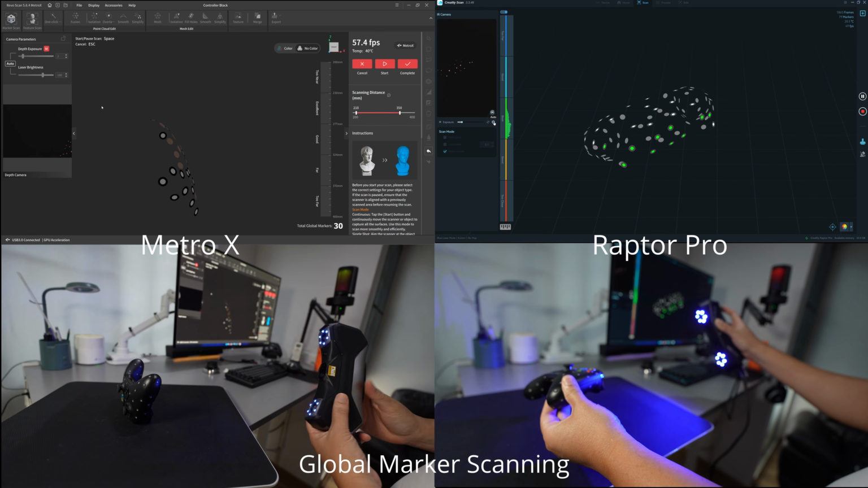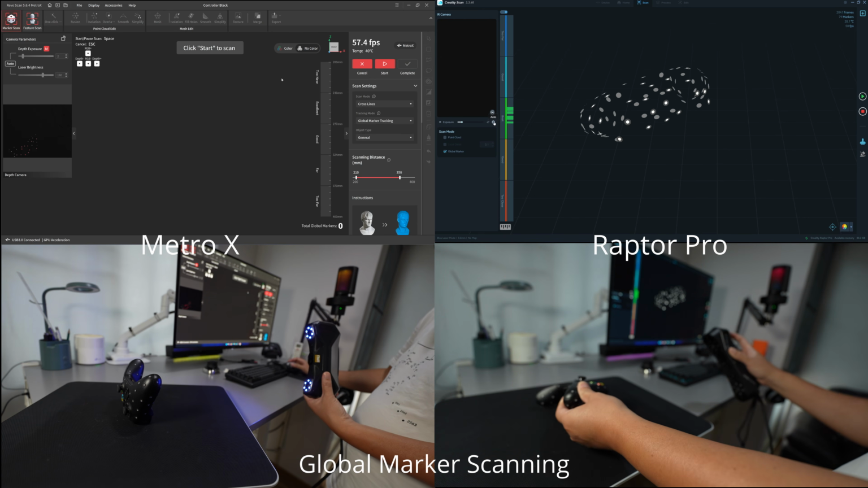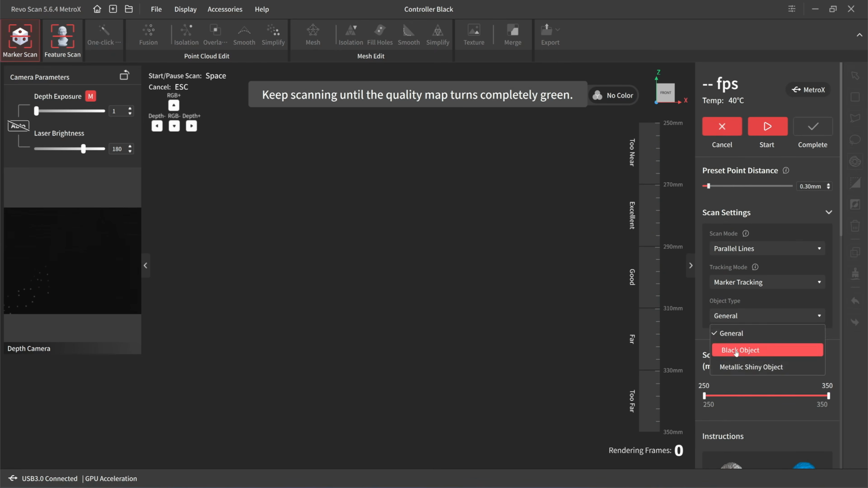It's lost the track, so it doesn't work. The global marker doesn't work. Parallel lines, black objects, 0.3 minimum.